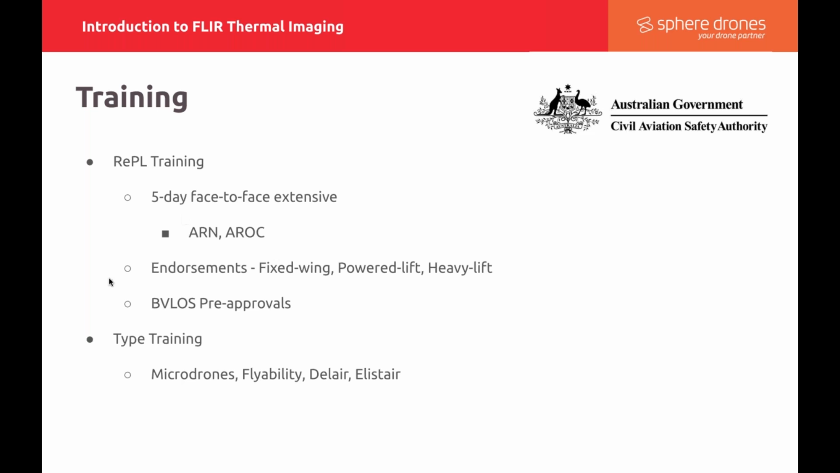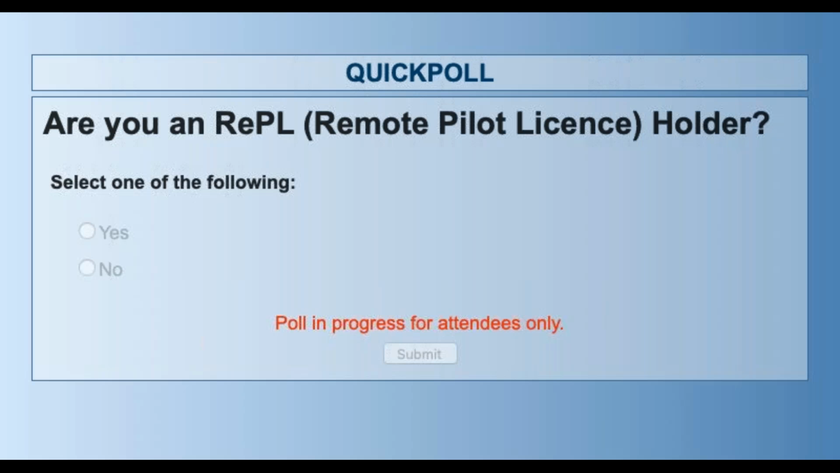So there's a lot of options in terms of what we're capable of delivering. Now, just before we really get into things, just interested in seeing how many REPL holders we have out there. So quick little poll up on the screen, very easy one. It's not a trick question. Just wondering, do you currently hold your remote pilot's license?